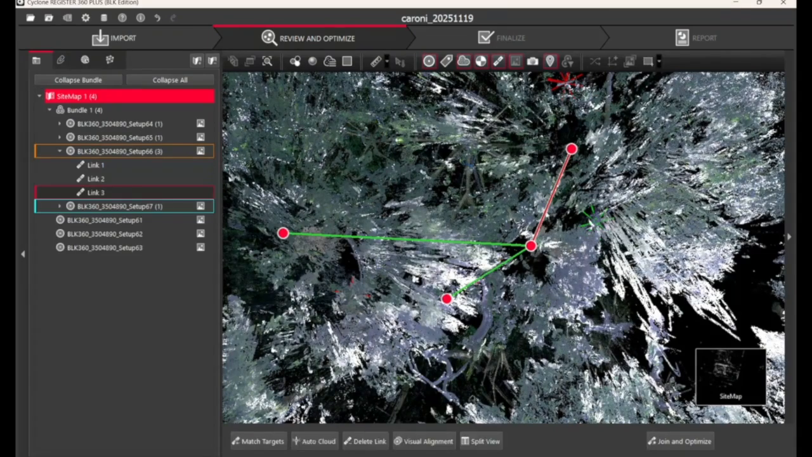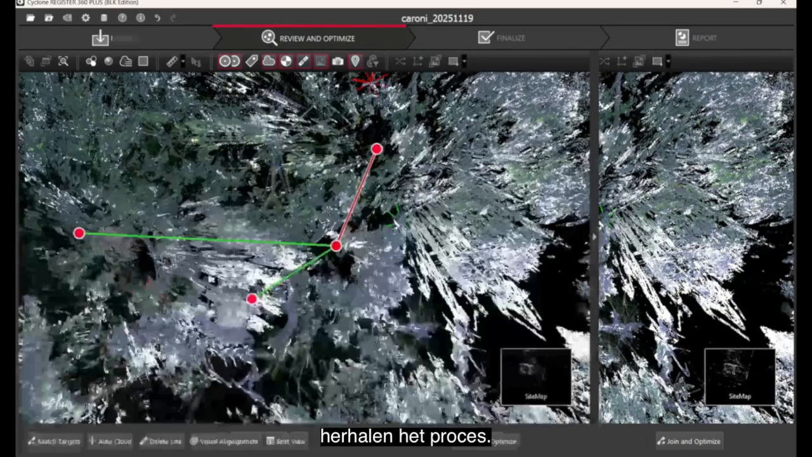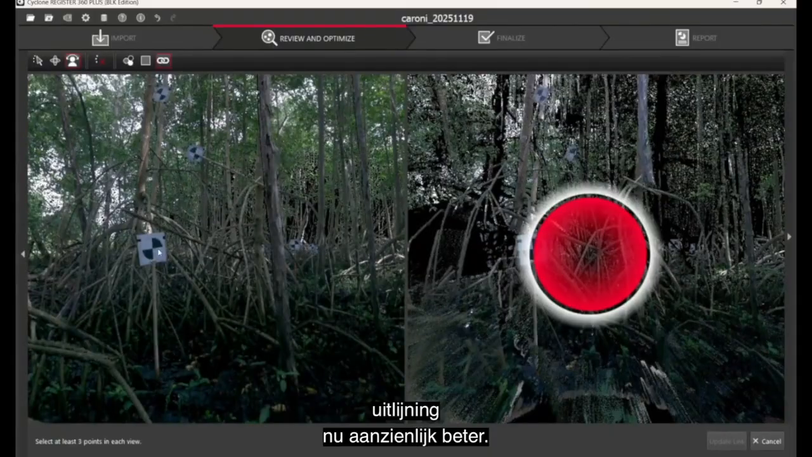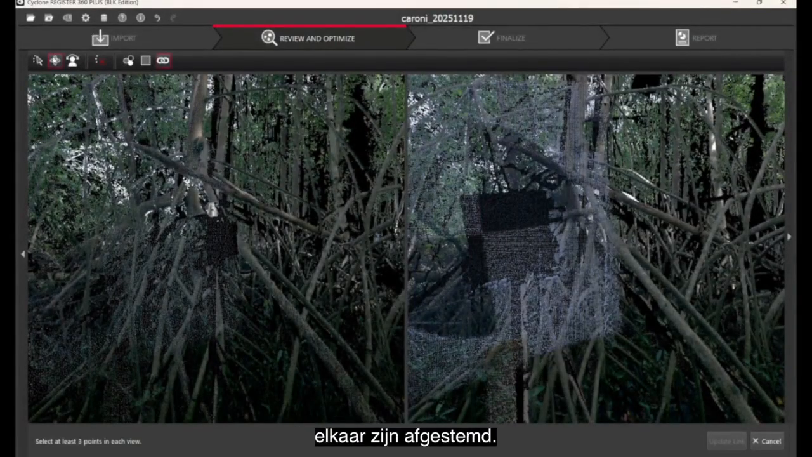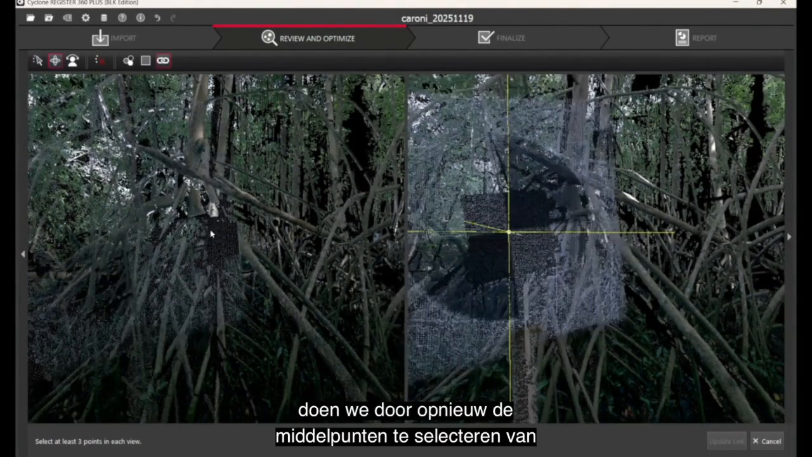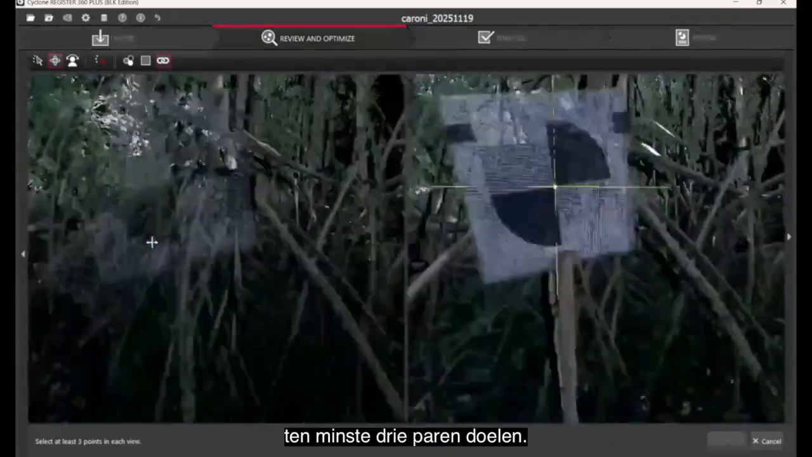So we'll go back into split view and redo the process we just did. But since we've already done it before, the alignment is considerably better. You can see that between the left and right panels, things are very highly aligned. But we want to improve this process. So we will do so by selecting again the center points of at least 3 pairs of targets.